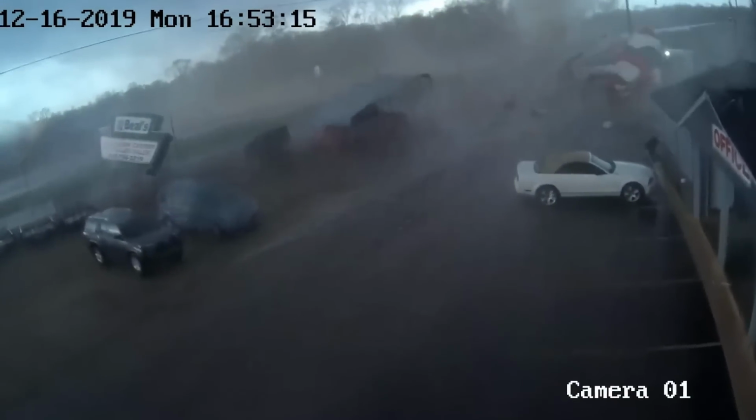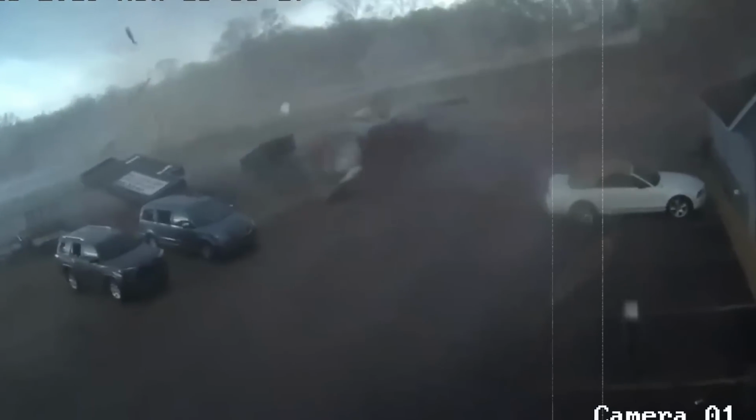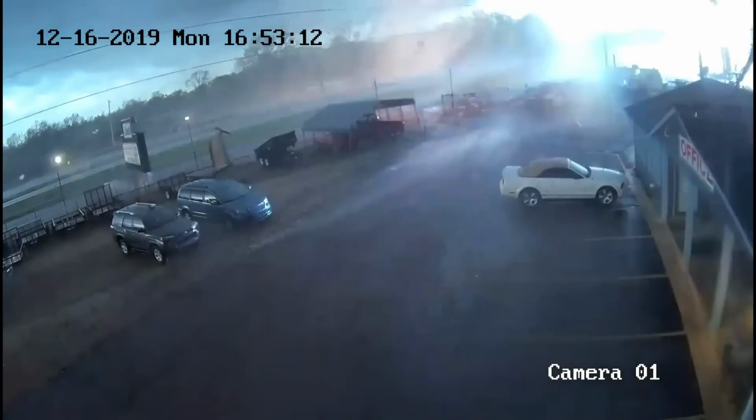I am thankful I have not encountered many tornadoes, because this looks completely terrifying. This is like just a glimpse of the sheer power nature holds.